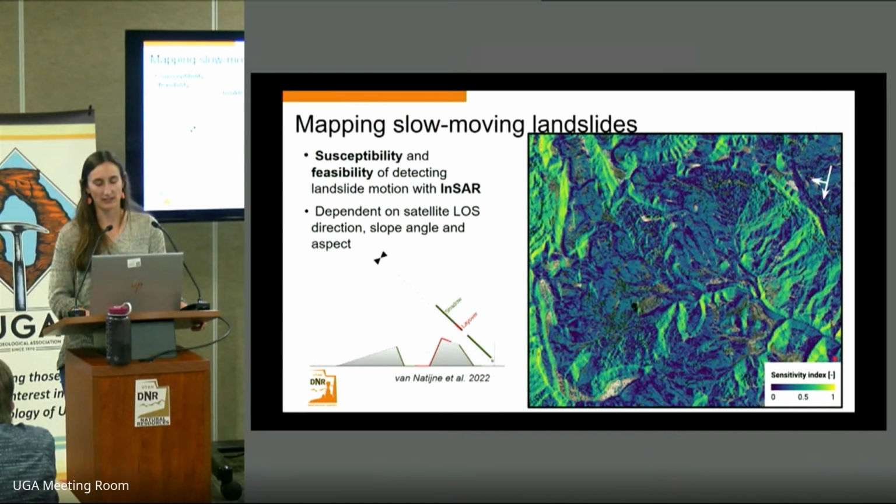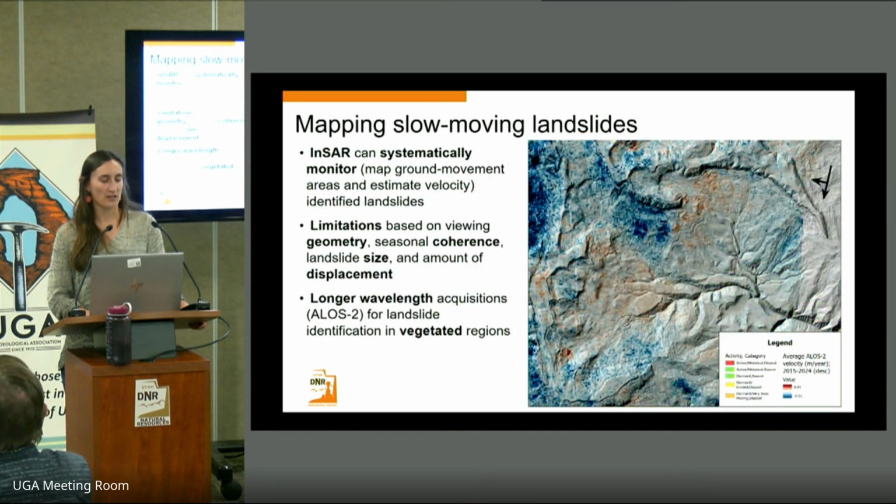And then we can compare this with the InSAR data that we process ourselves. Here we can see the results of an average velocity map from a Japanese satellite called ALOS-2 that I mentioned previously. This has that longer wavelength, and so it's able to penetrate through the vegetation in this area.